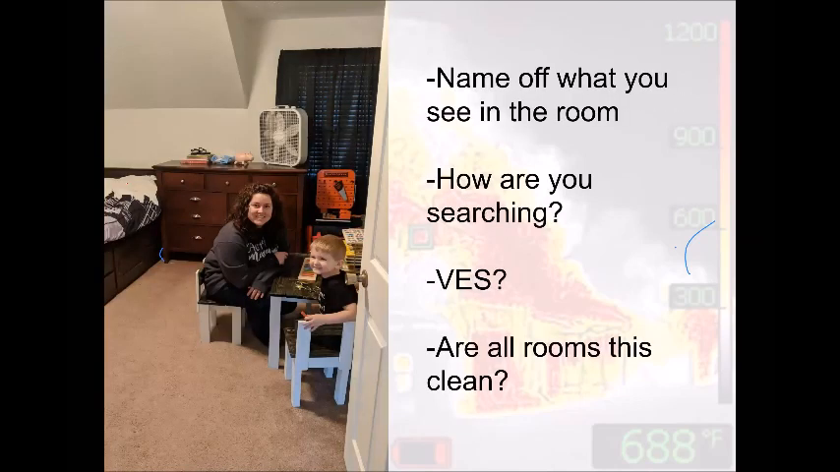That's a big deal. This is a room of my wife's cousin's kid's room. Yeah, that's a tongue twister. Looking at this bedroom, it's clean. They don't have a messy room, nothing like that. If I'm going to search this room, what am I looking for? Looking for the bed, signs of life, things like that.